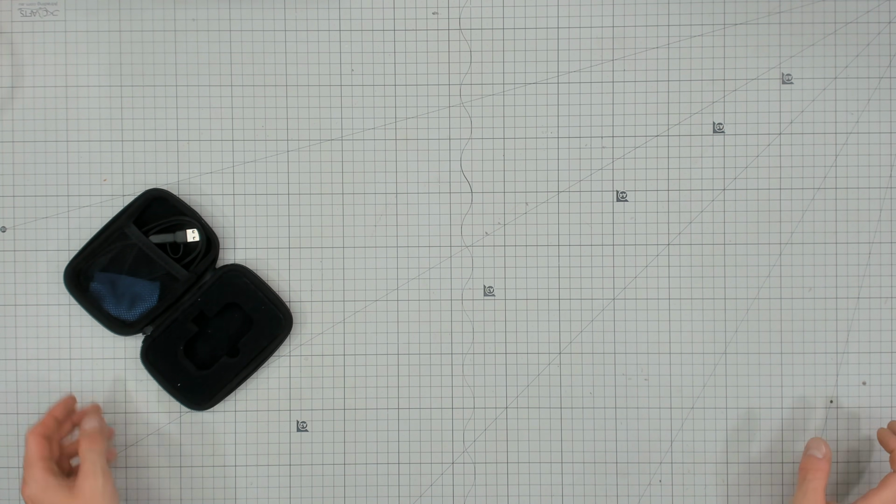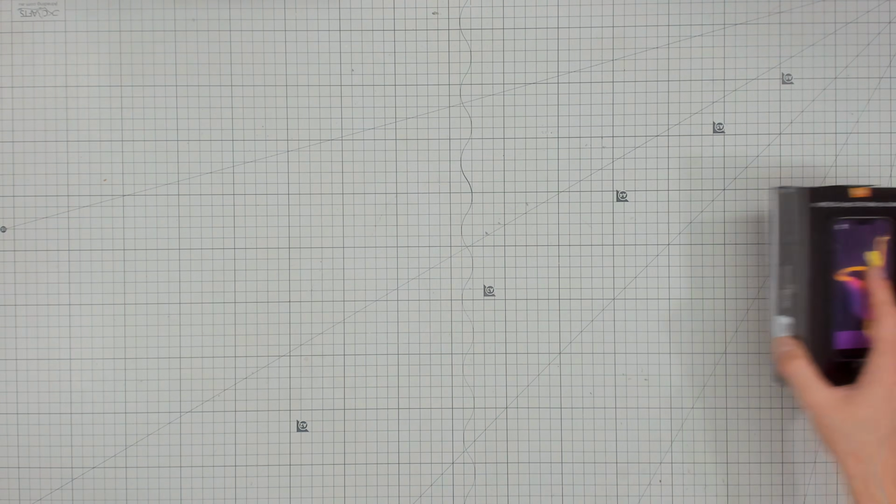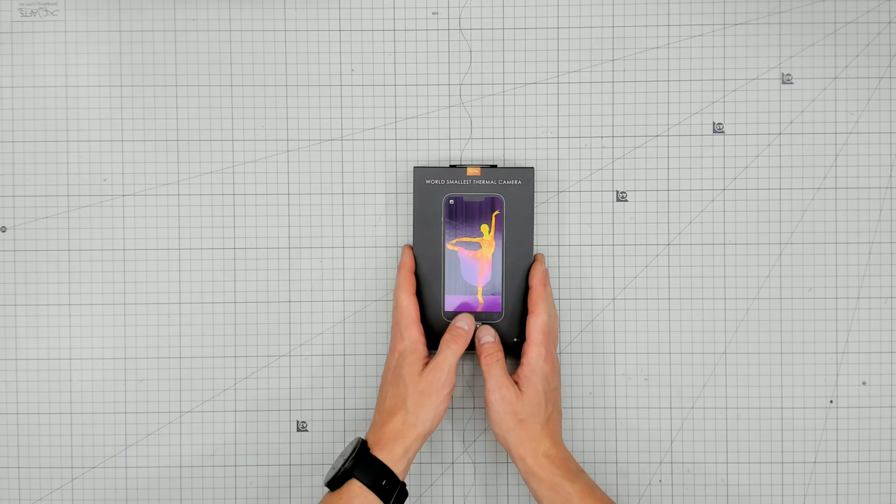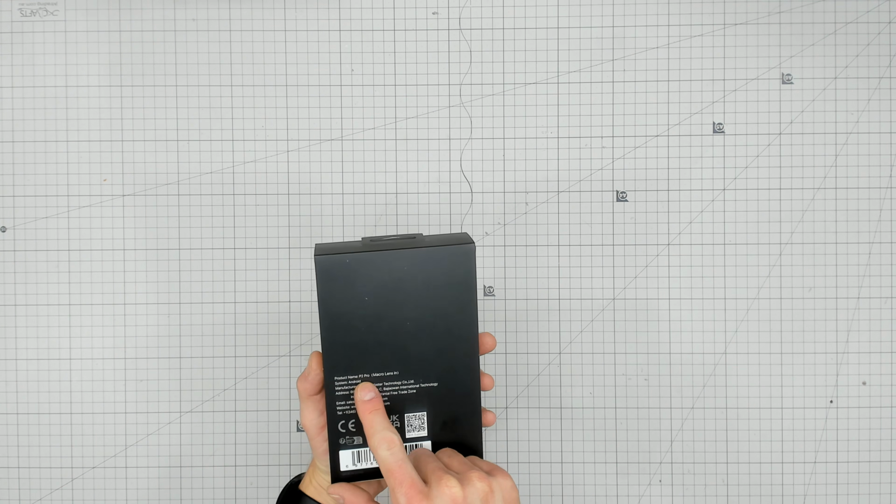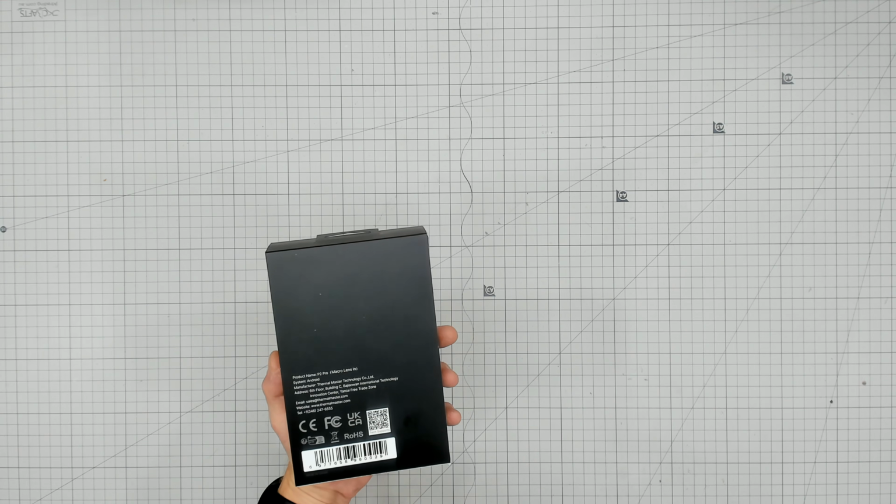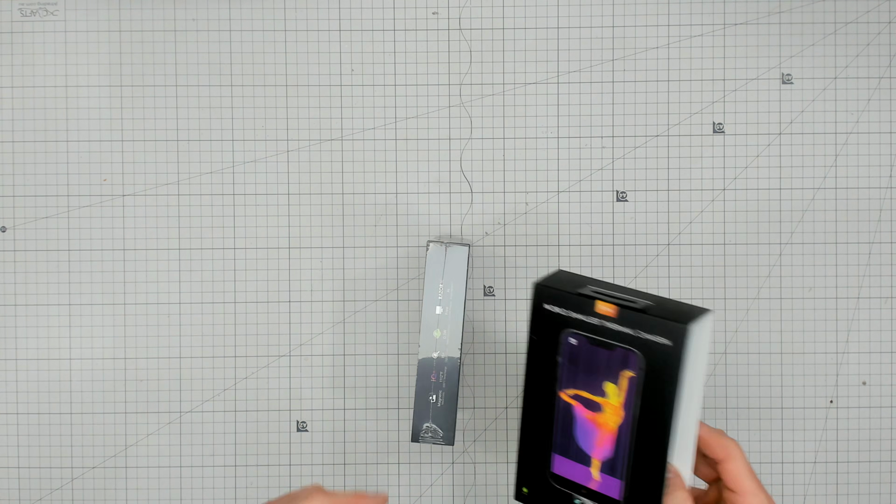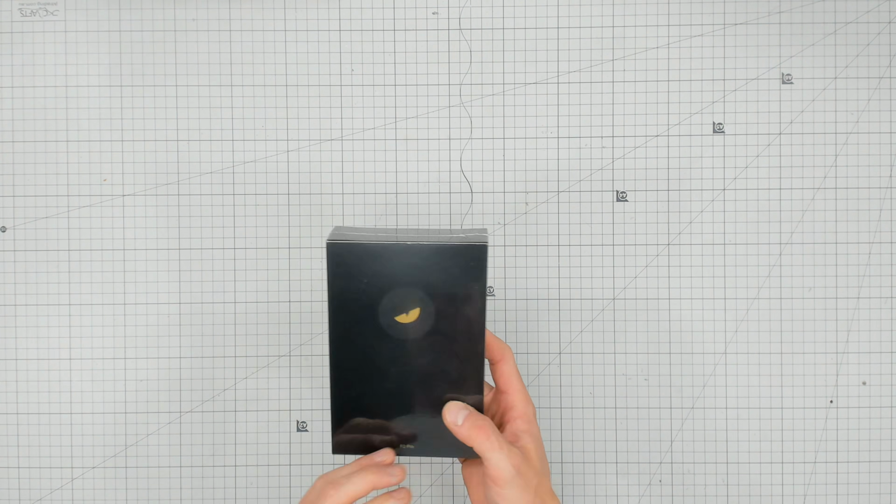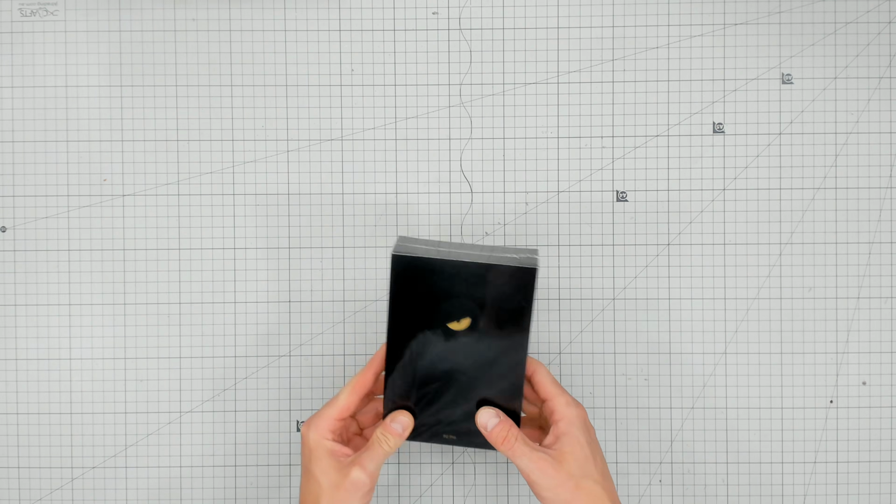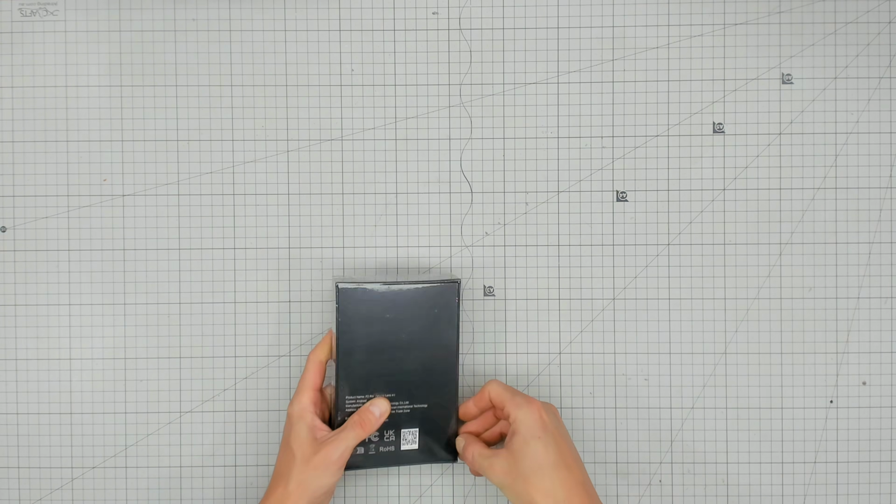Topdon, solid unit, one little irritation, good specs, affordable. Thank you, Topdon. We're now moving on to the world's smallest thermal camera. This is the P2 Pro, comes with a macro lens by Thermal Master. Now, I believe there are more than one Thermal Master brand out there, so don't be confused by it. But everything I've read so far has been pretty good, including that sick looking logo on the front, which is a little eye, as best I can tell.